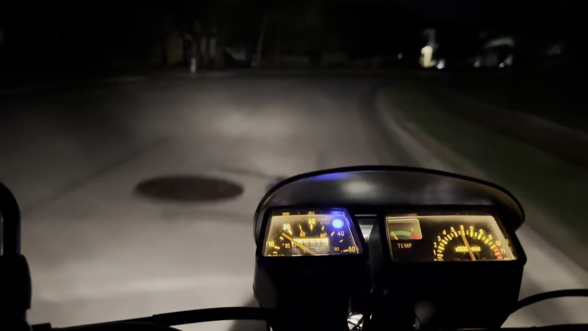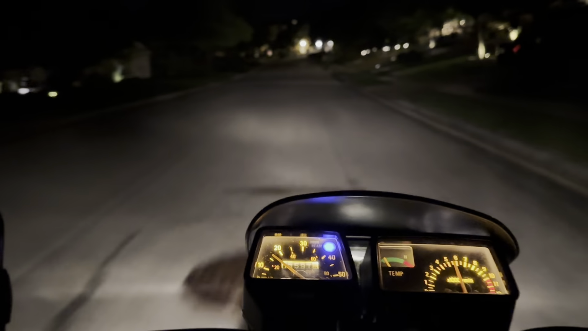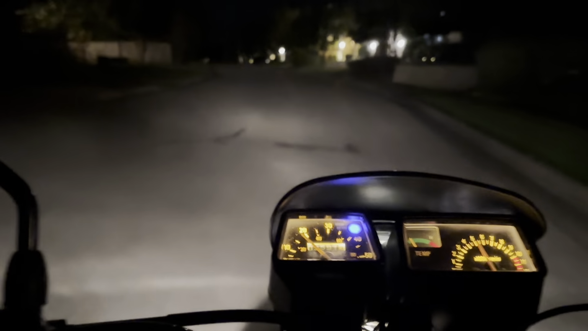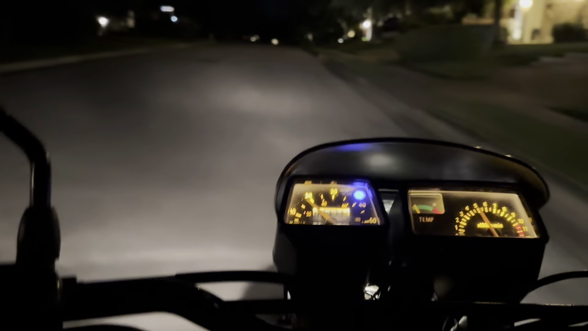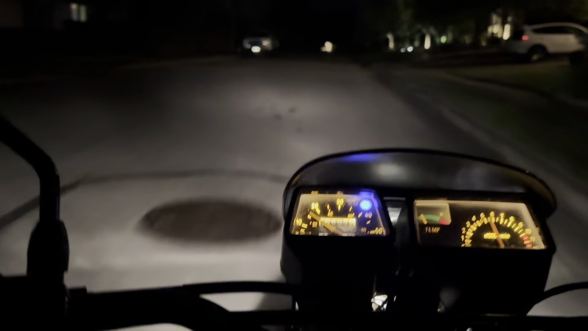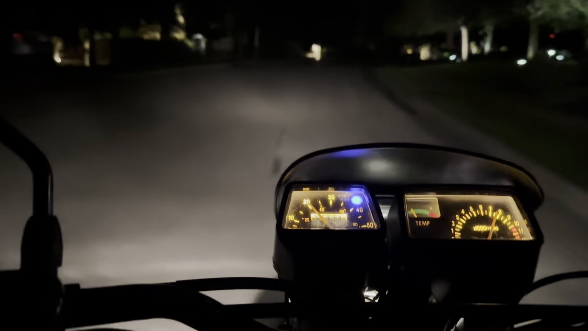Kind of go for a little leisurely evening ride on the DT50. Let her warm up a bit. About 5,000 RPM, around. Well, right now, I think I'm running a 12 tooth counter. So now once we get into that 8,000 RPM, obviously, that's when it starts going.